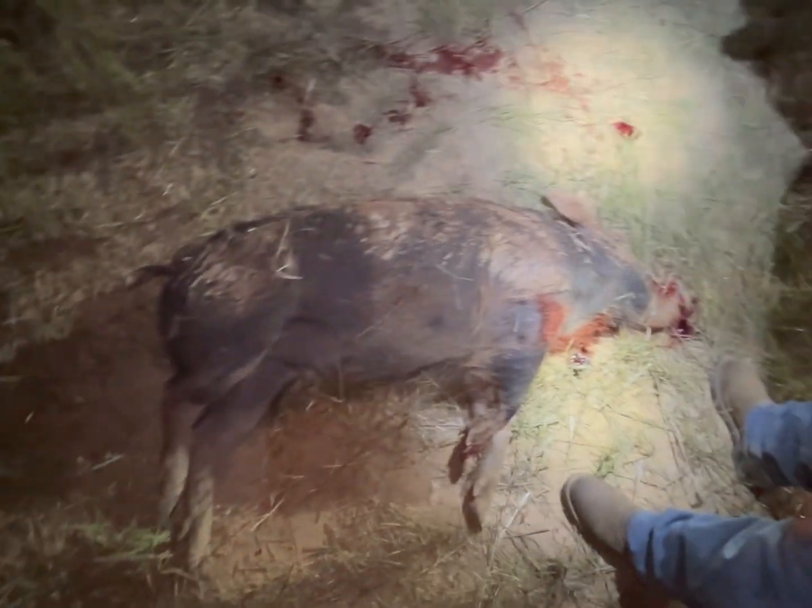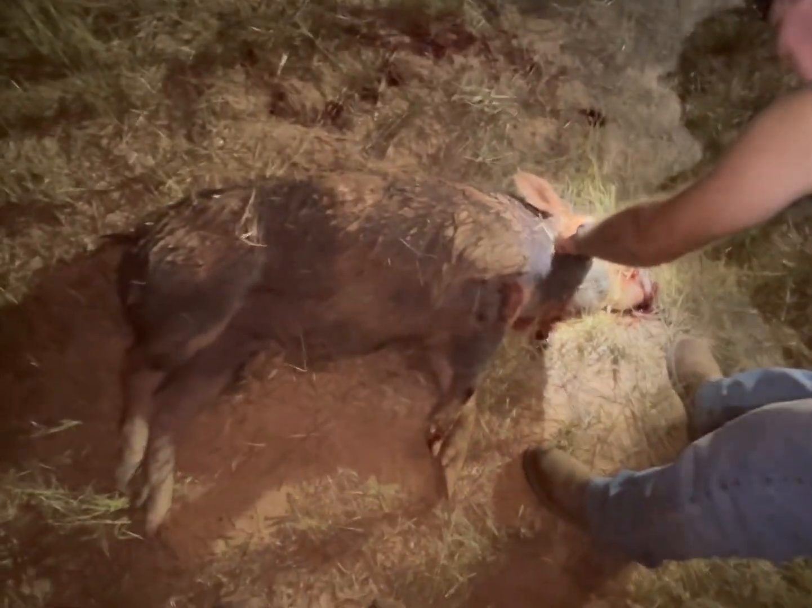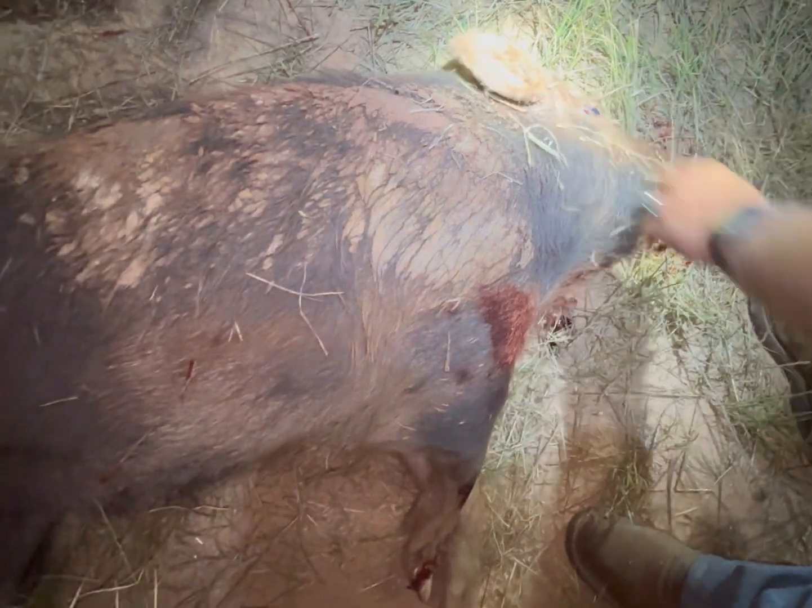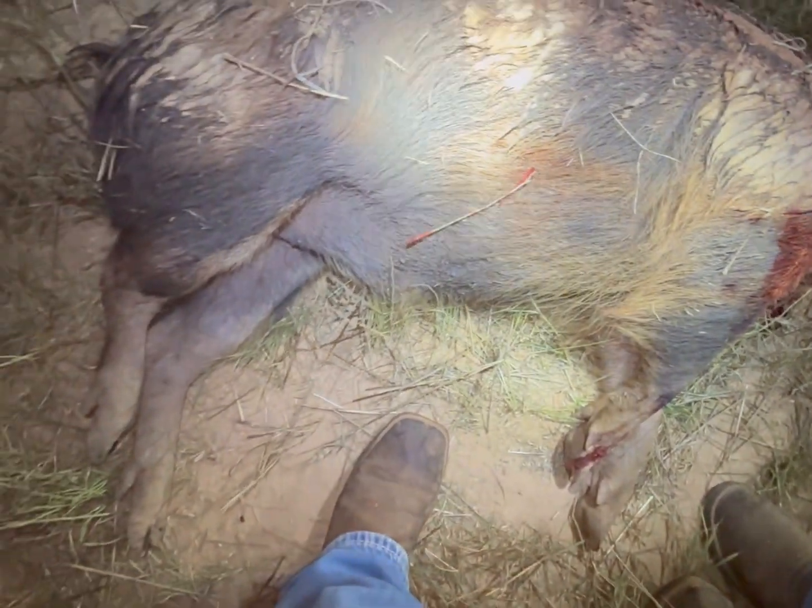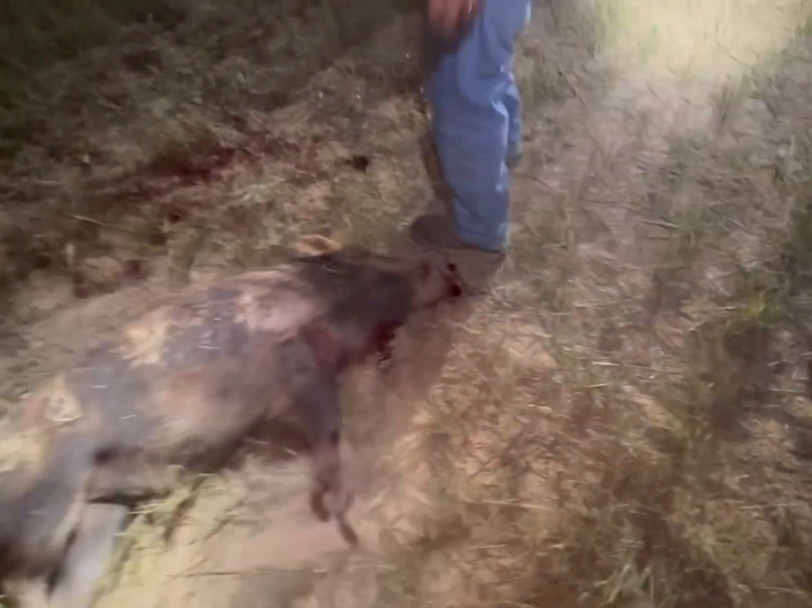Which has not a lot to do with the blackout and hammer. I mean, that's an exit wound right there. Good Lord. Look at that. That's on the back of my neck. That's an exit wound right there. Yeah, he should have been dead. How did he keep living? I don't know. Were you even aiming, or were you just hanging it out? I was just hanging it out.